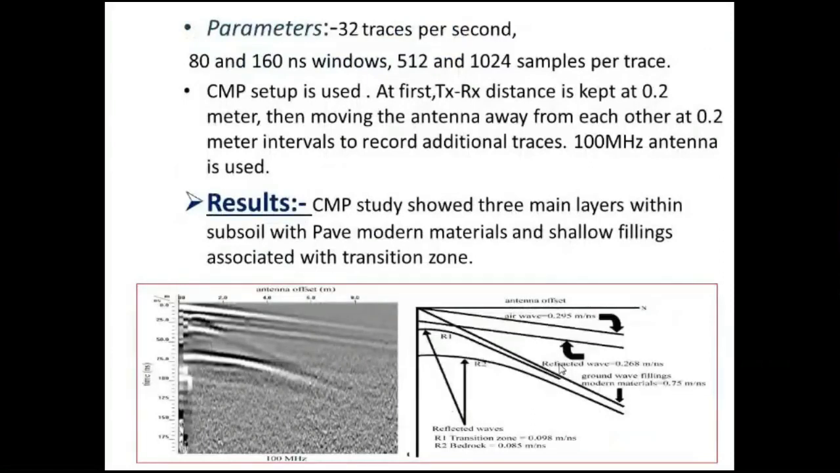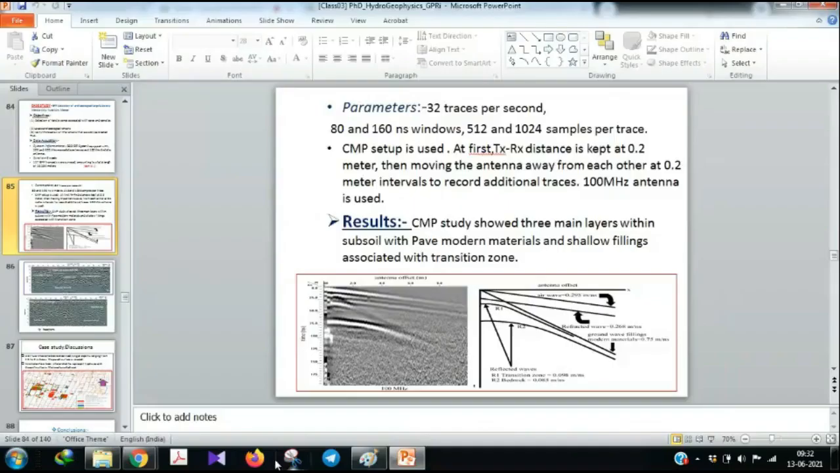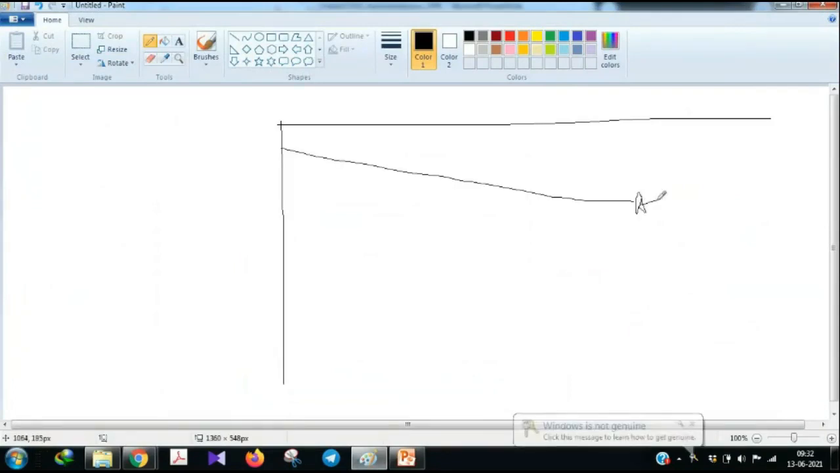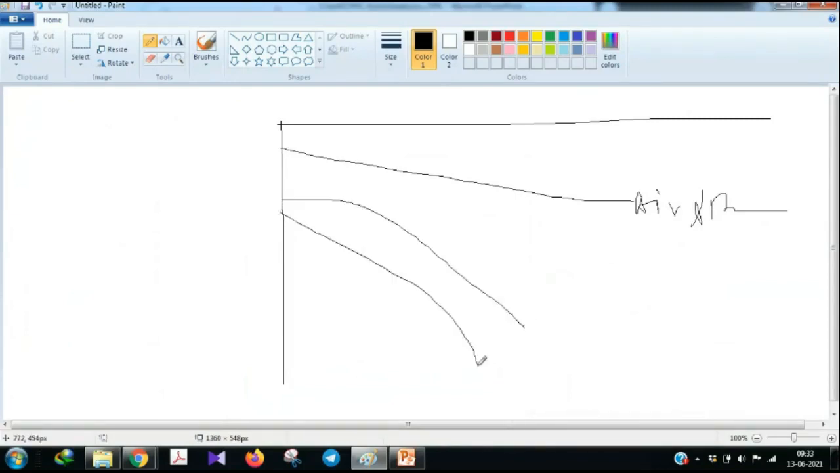This is the CMP result. They plotted the spacing, and you see the air wave here, which is the direct wave. Then the boundary reflections appear as hyperbolic reflections. For CMP data, if we are doing the sounding, you will first see the air wave, then the first reflection boundary, then the second reflection boundary, and you do hyperbolic matching.